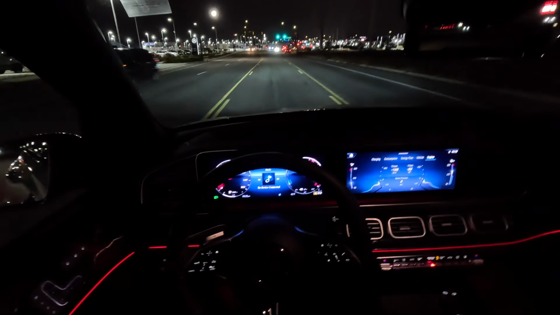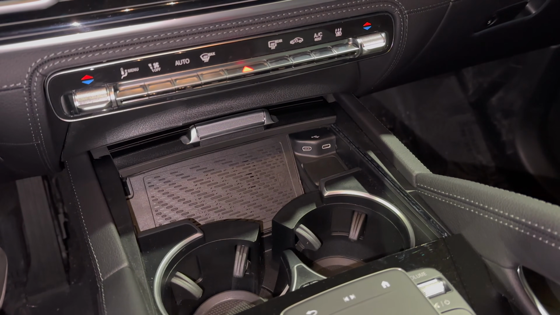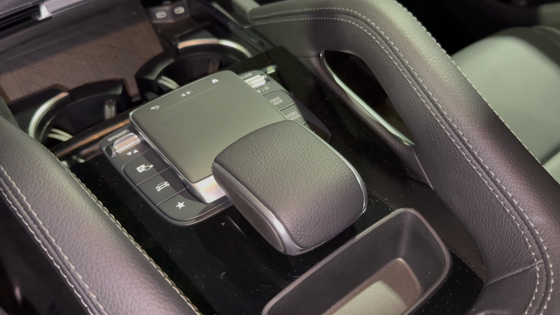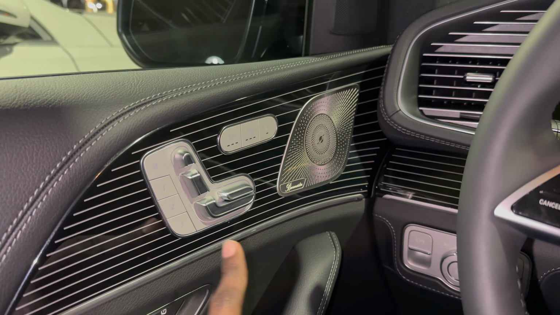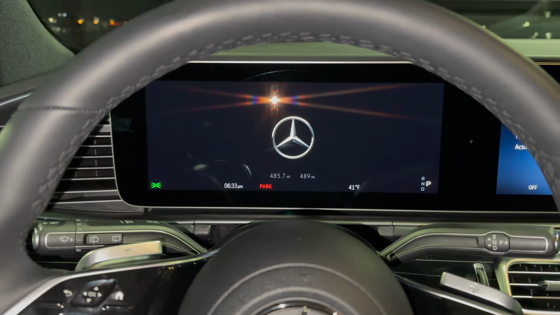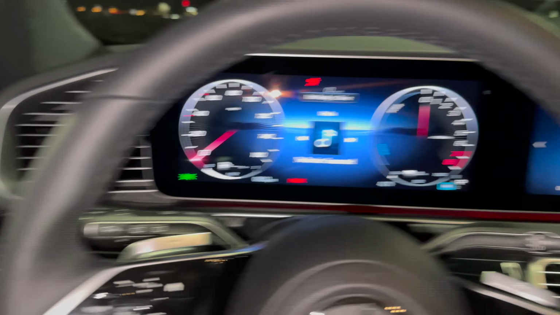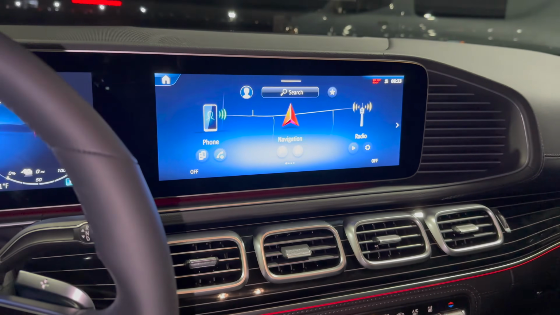Overall, it's a very well balanced SUV, good quality tech. We have NFC wireless charging at the center here, USB-C ports, cup holders, and a center trackpad right here for the MBUX navigation. Driver's perspective, we have memory seating 1, 2, 3 right here, heated as well as cooled seats, and a Burmester high-end speaker system, aluminum flowing lines. Everything is looking so nice in here. The digital instrument cluster, which is 12.3 inches, and the central display right here, which is also fully touchscreen in this GLE.